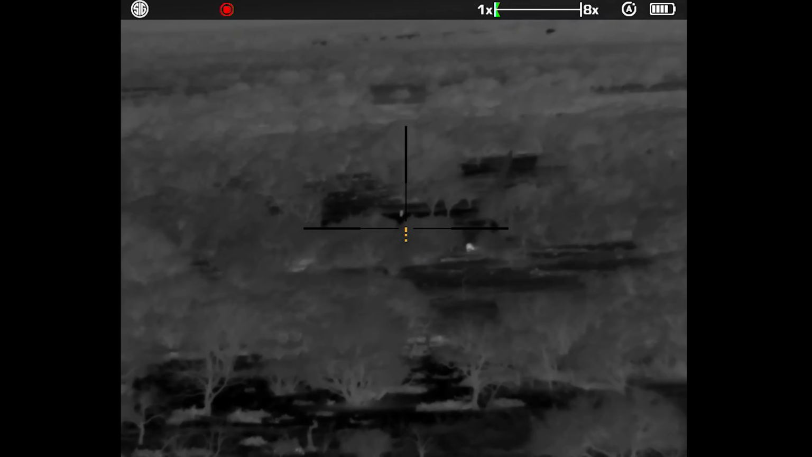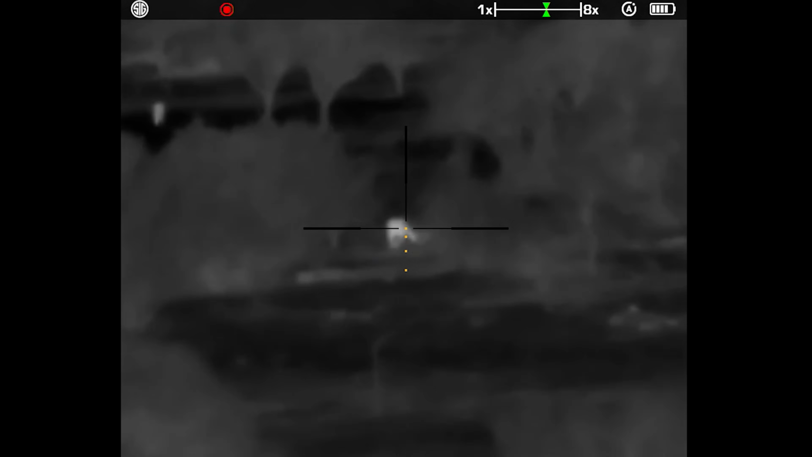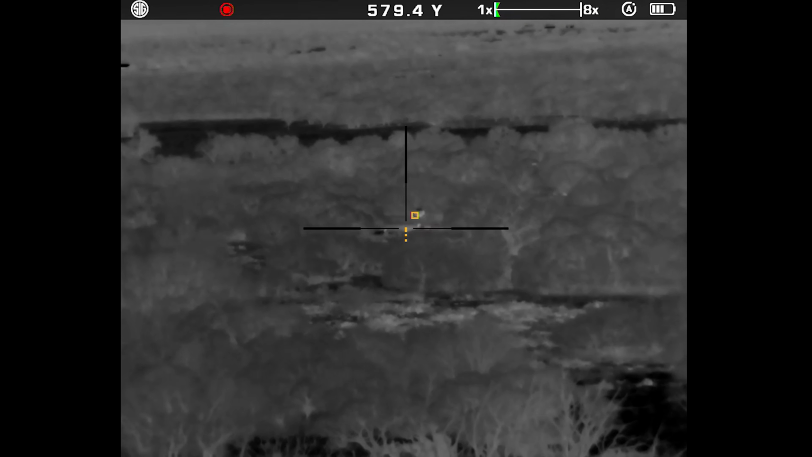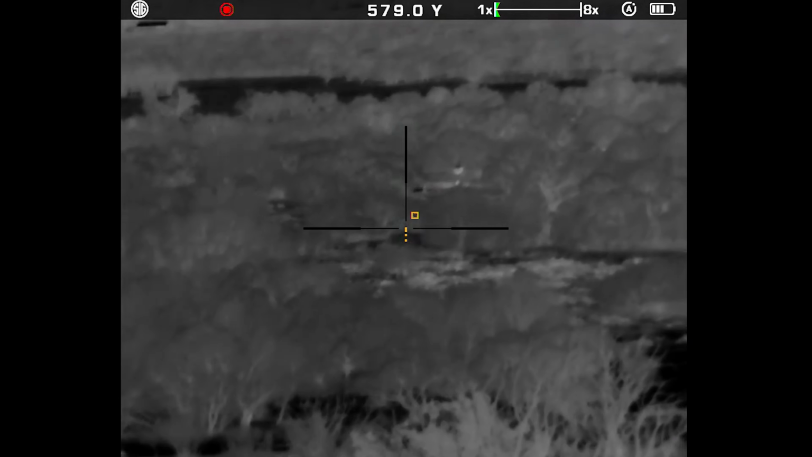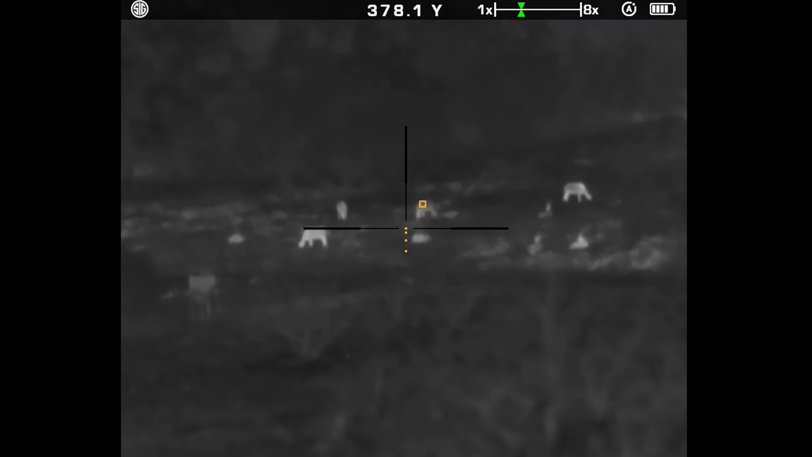We looked at objects out to just short of 1,000 yards, about 945 yards. We're able to easily pick up heat signatures. Things that we couldn't see with the naked eye stood out like a sore thumb in this thing. That is exceptional for an optic in this range.